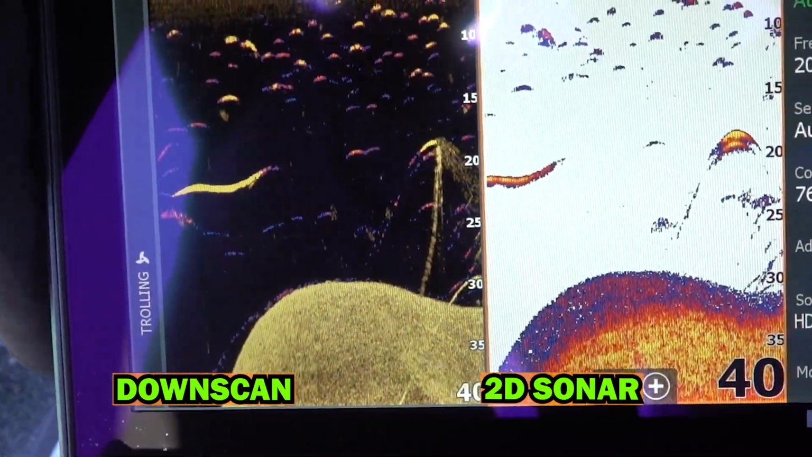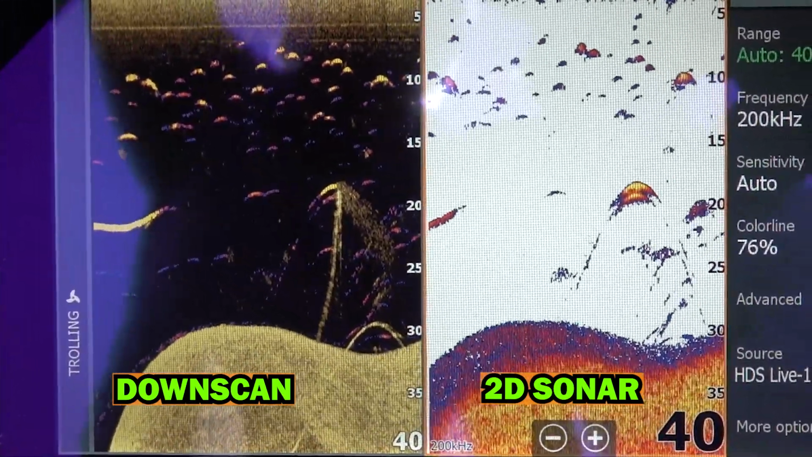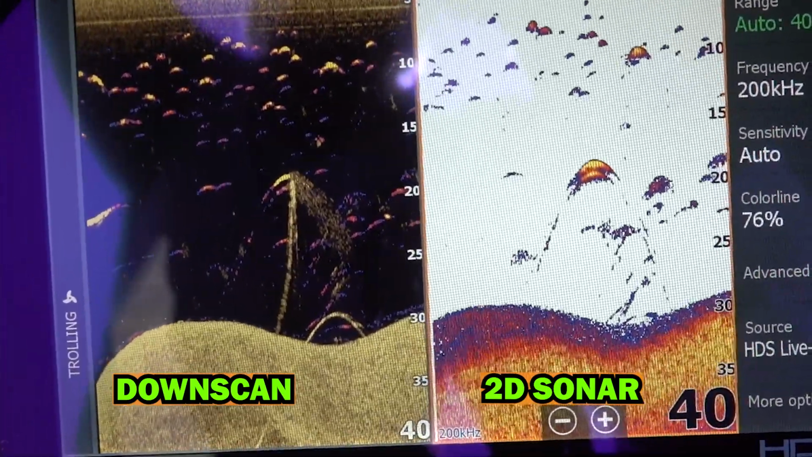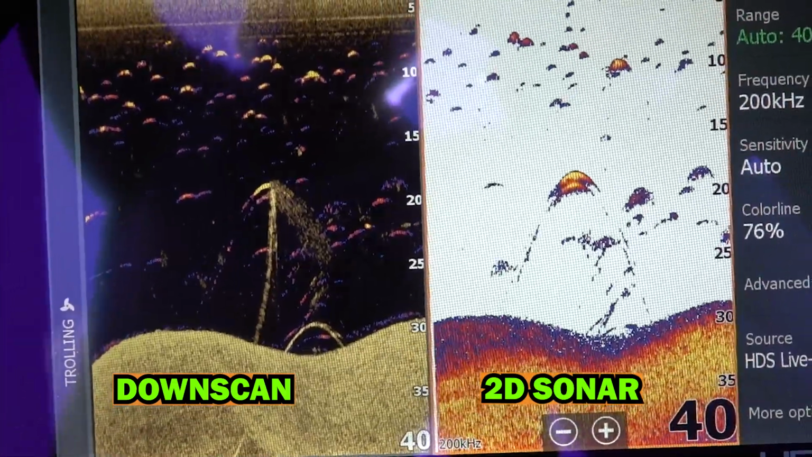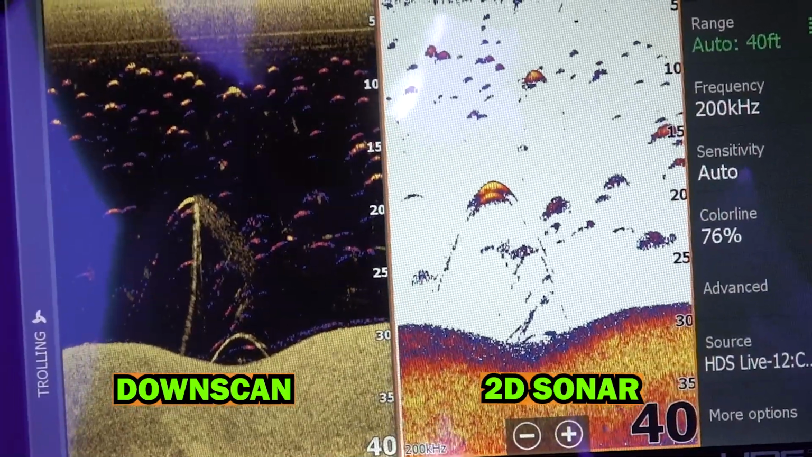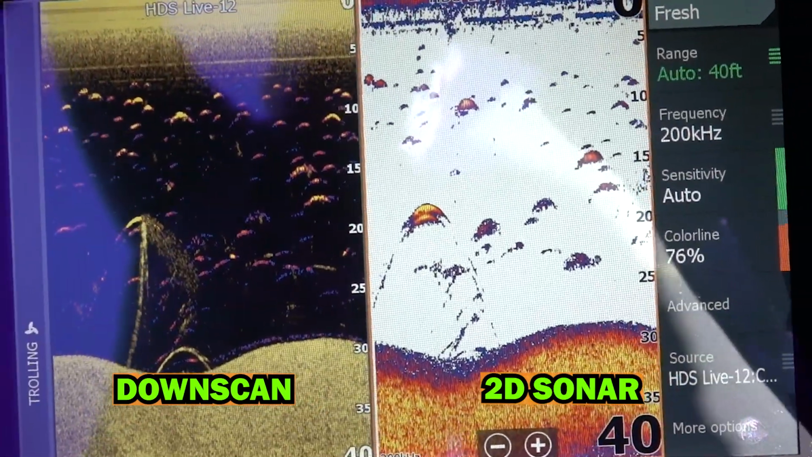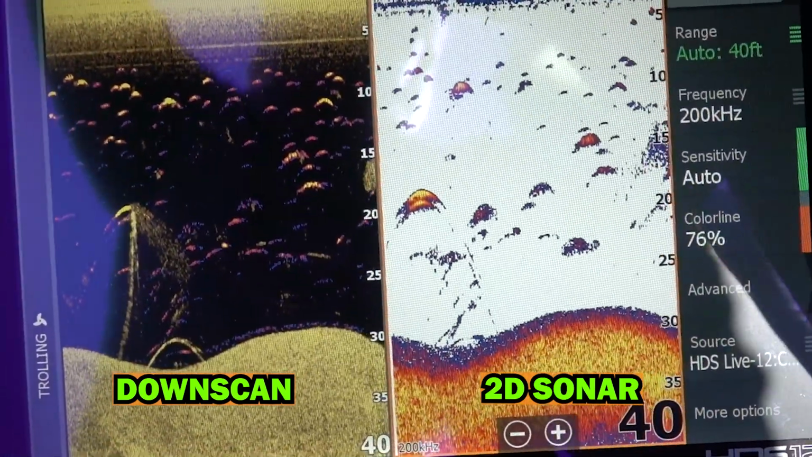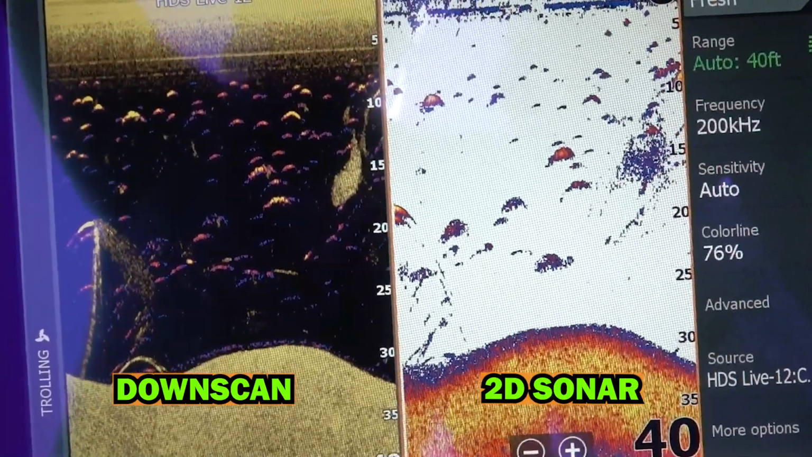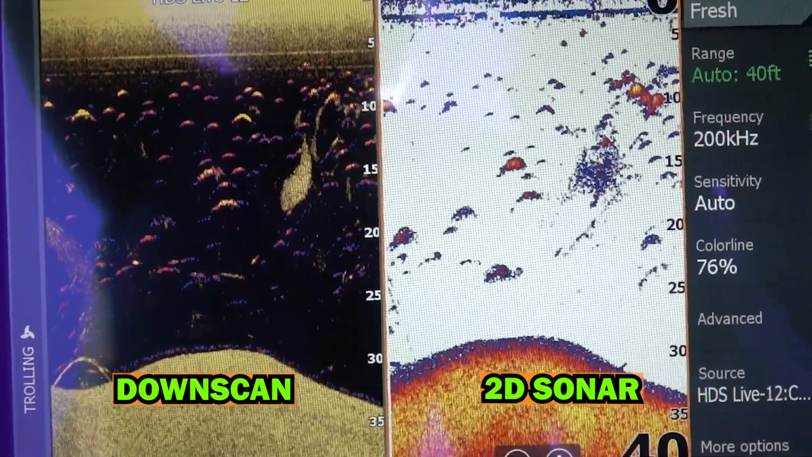Now we're coming into some baits. You see on the Downscan, that line heading down, those are cables. See the yellow line on the bottom, it protruded through the bottom. Those are cables. We're by a marina, and you see a lot of baitfish hanging around where the cable ties are. And you can also see the arcs where the fish are. When you're looking at objects and targets down there, the Downscan definitely shows a better picture than your 2D.